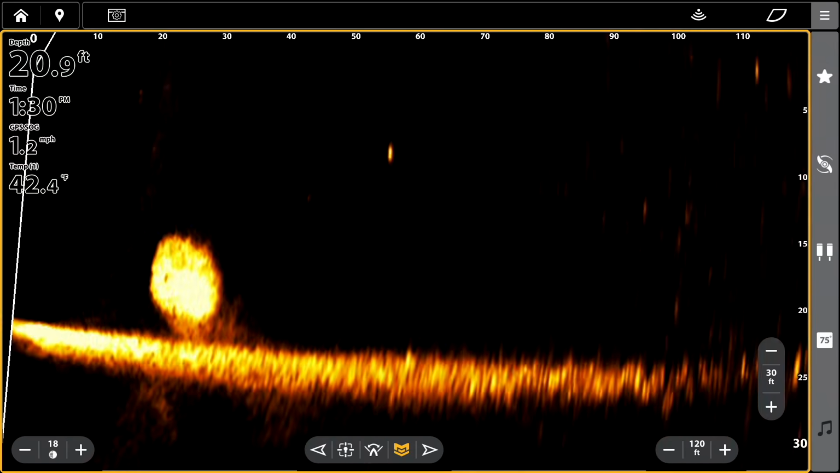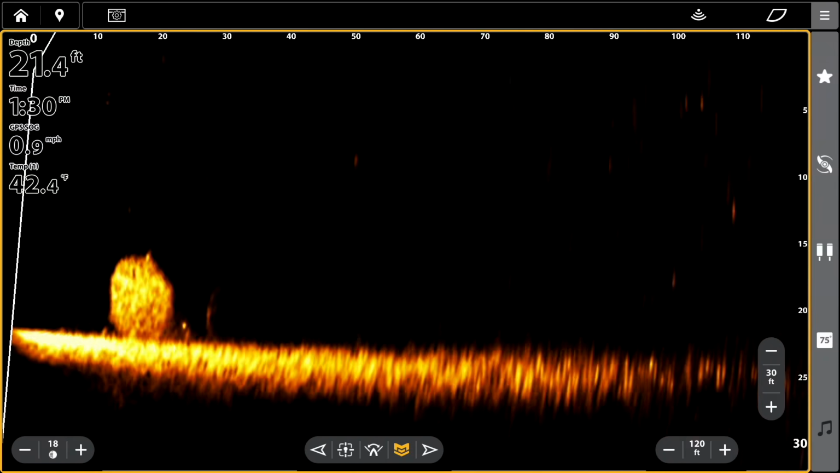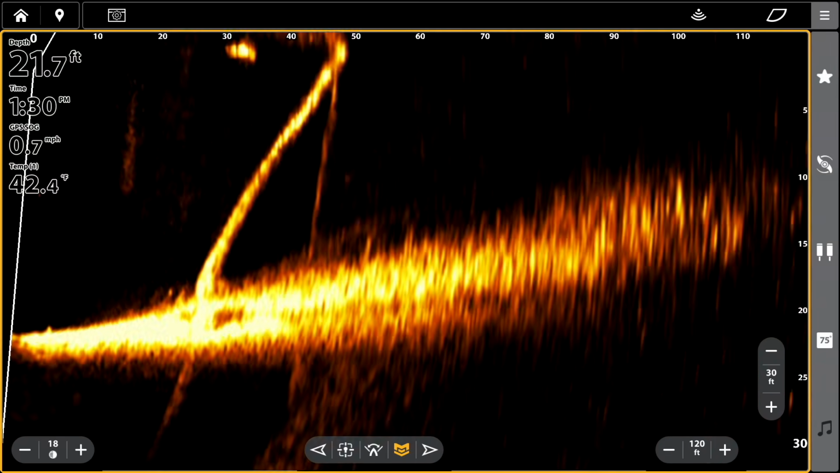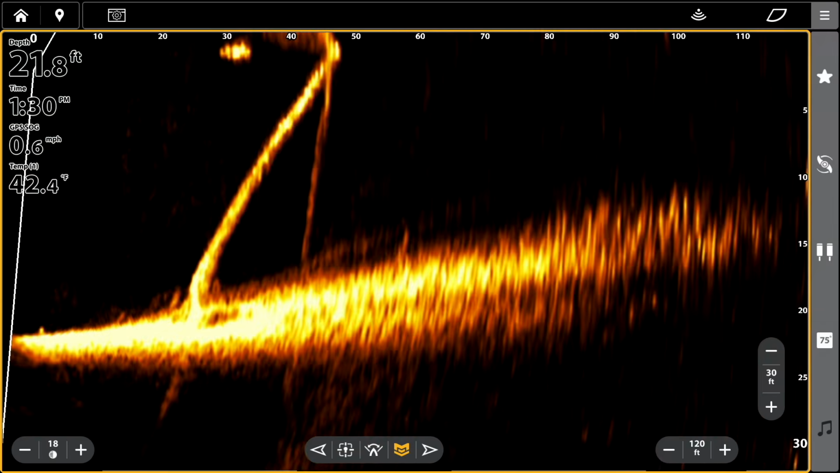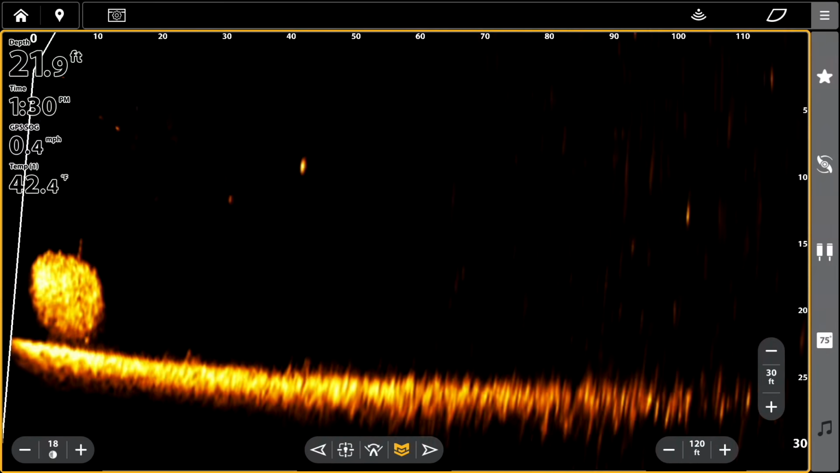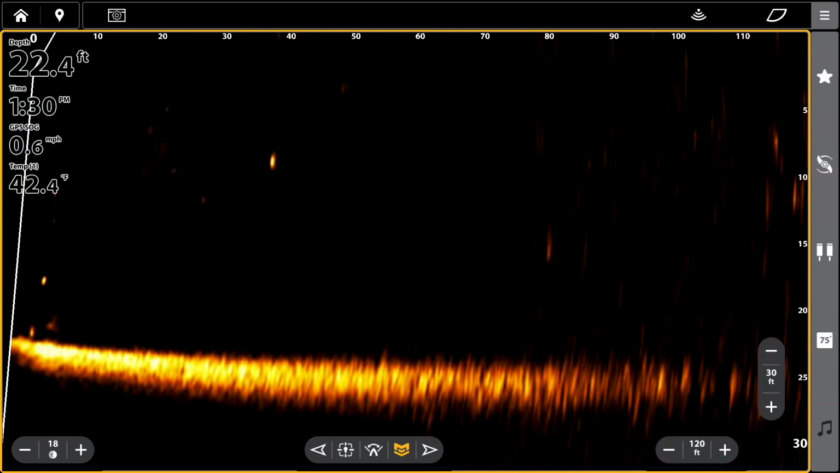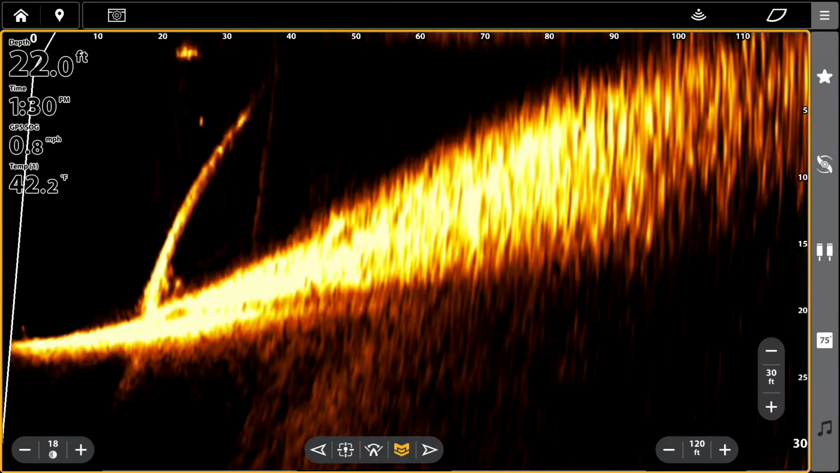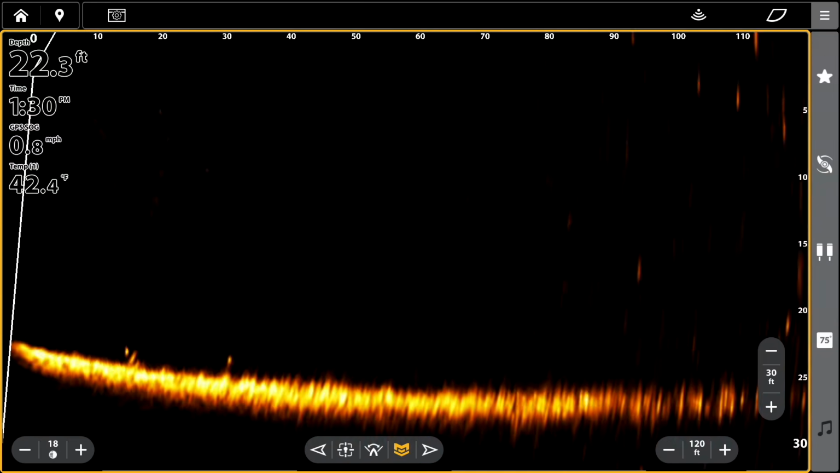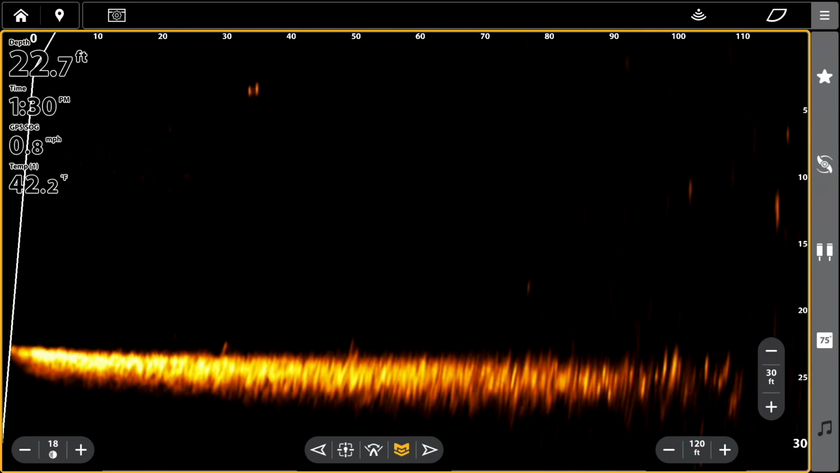Clarity, I like to run mine fairly hot so I can see what's going on. I have my sensitivity up to 18. I can go all the way up to 20. That bait ball, there's that tree right there. But super impressed. Try and get out of this wind. We might not see any bait or stuff, but at least we'll be able to make some casts and show you guys what this thing looks like. All right, let's go ahead and fire one out there for you.